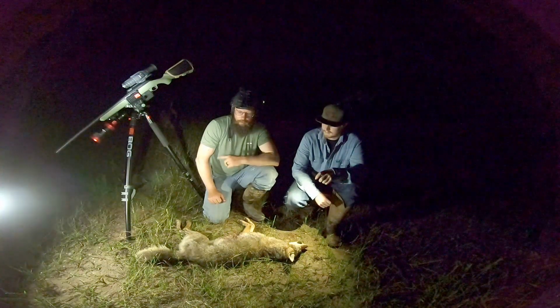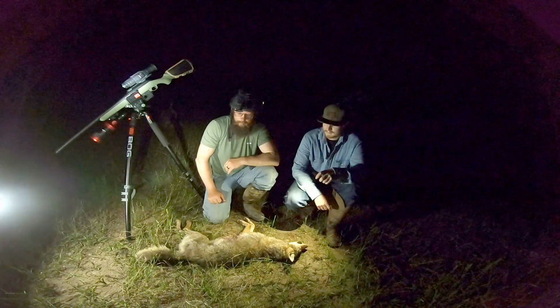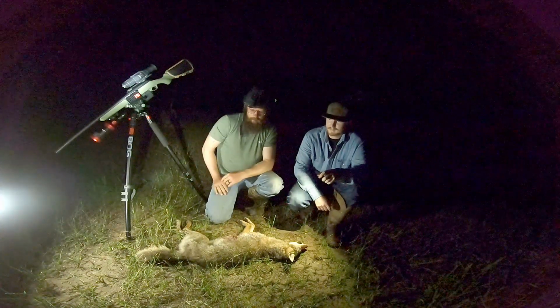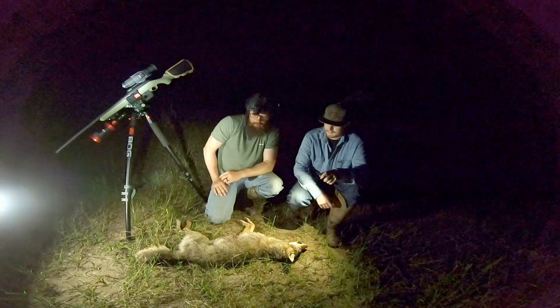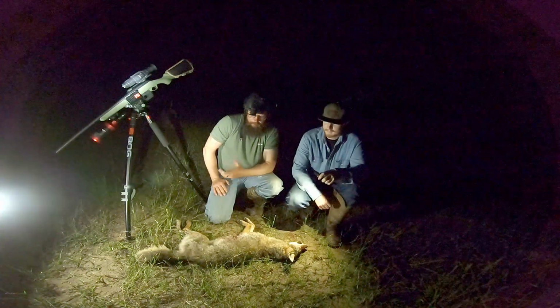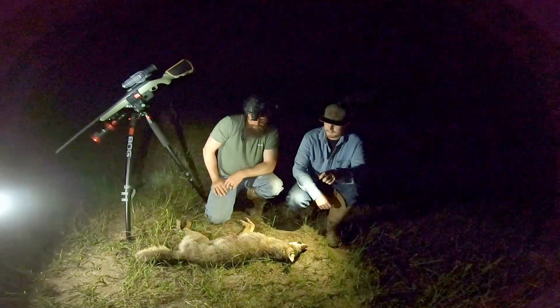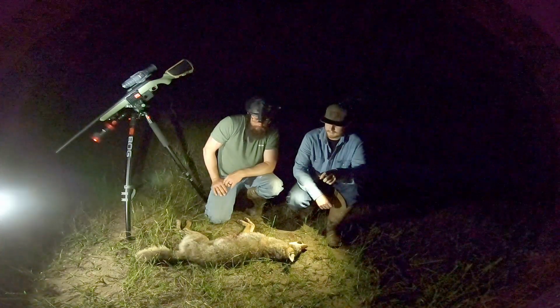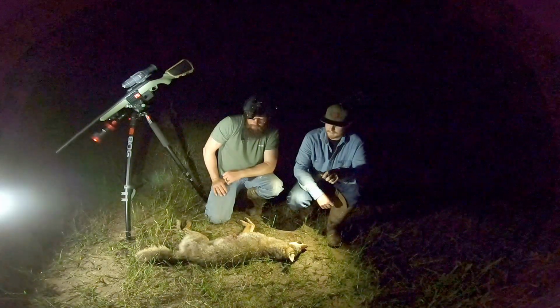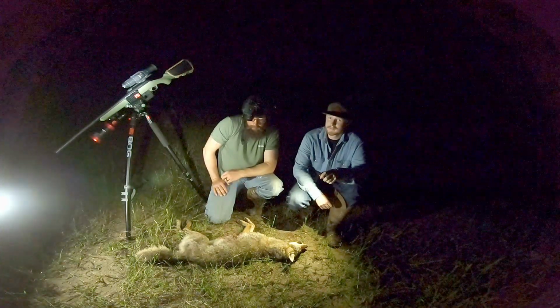Justin actually has a 204 that he hadn't even hunted with yet. And so, like I said, we were real curious about that 32 grain. I think this coyote was probably 80 yards. And it's just one little entrance, and it ain't a huge coyote. It's a grown coyote, but it ain't huge. I think they may be onto something with that.